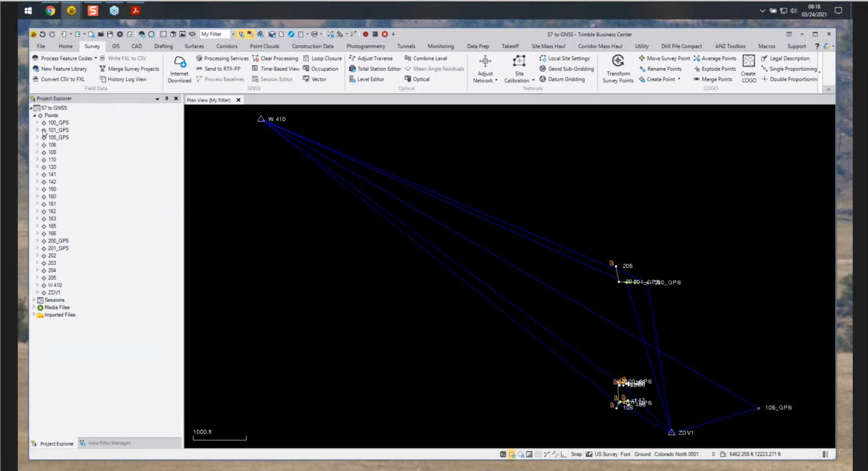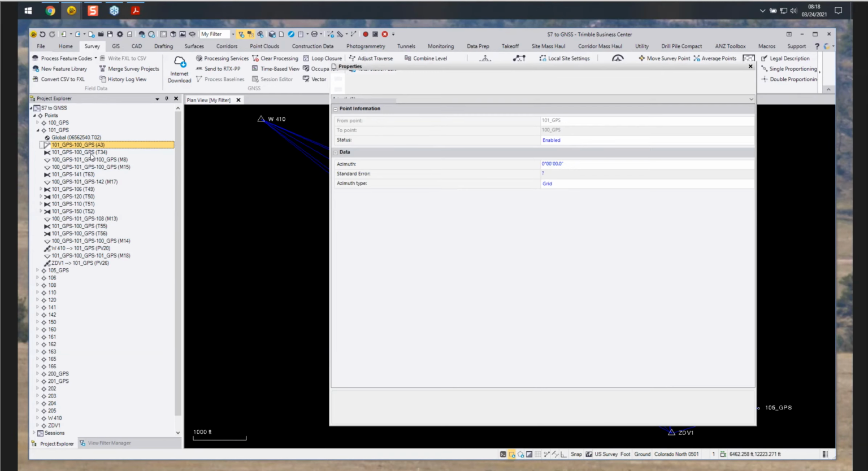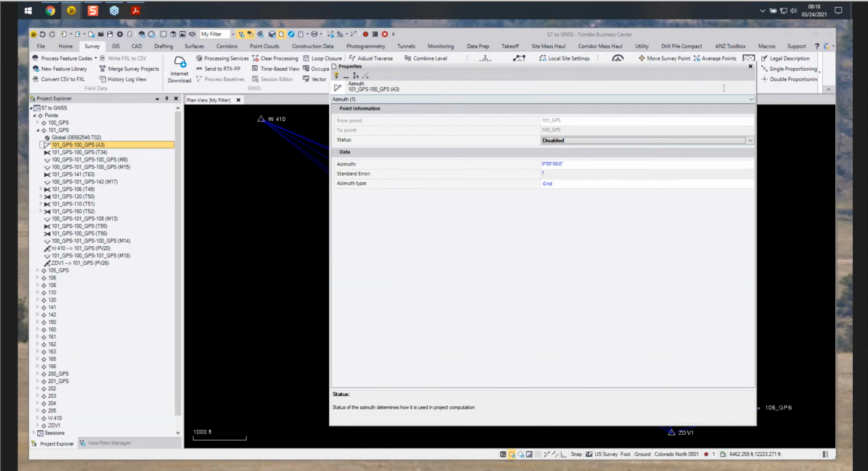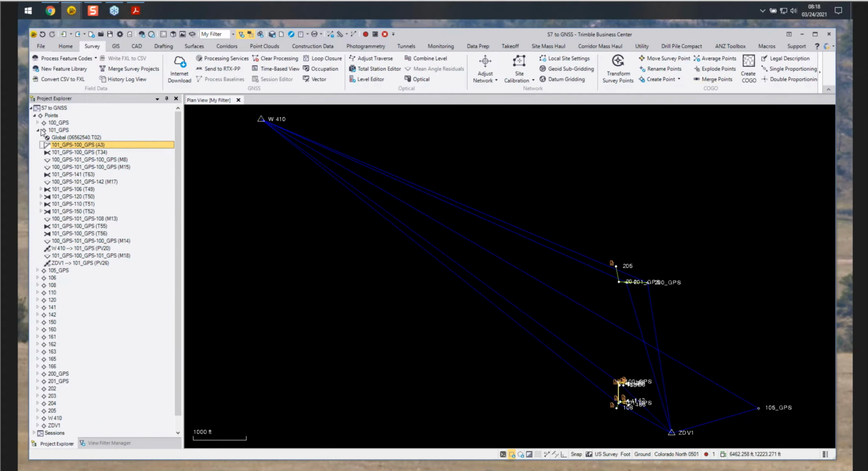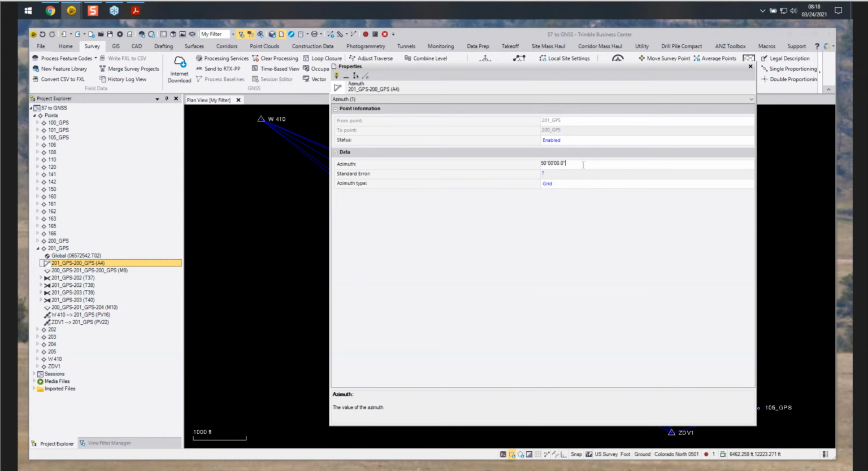The second step is we want to go into our instrument setup, and what we want to do is properties. And here's our assumed azimuth. So we assumed some azimuth as well. We just want to disable our azimuth because we want to use the azimuth derived from our GNSS.